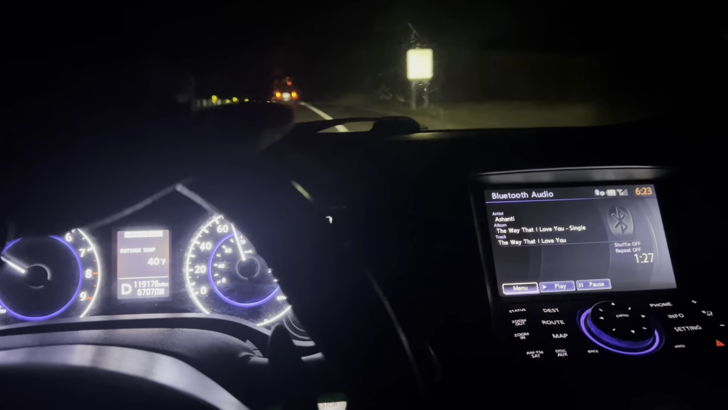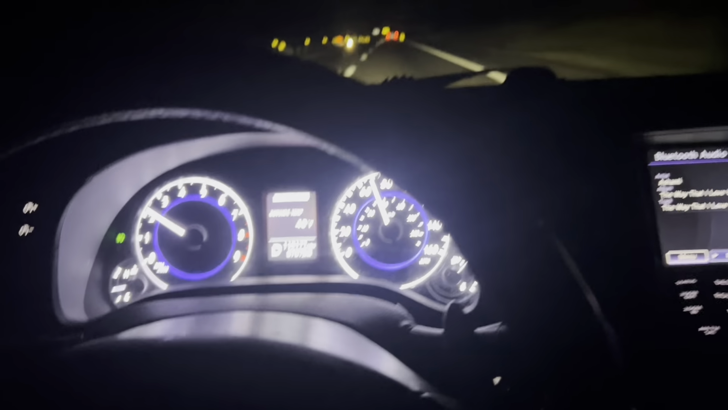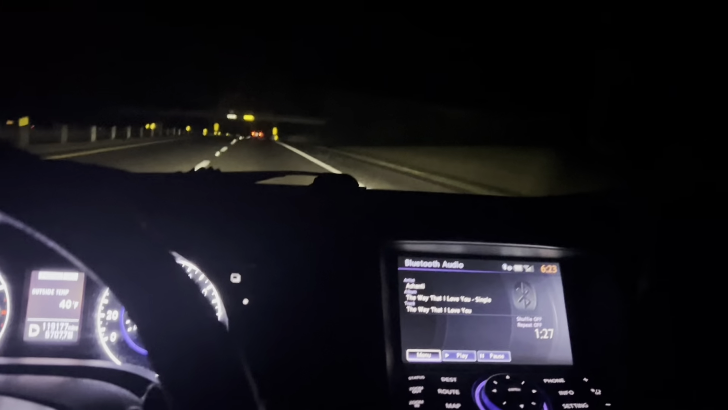So I'm actually about to show y'all that now. See, the lights are off. So this is basically how the car looks. I got LED bulbs inside of here, so they kind of have a little glow at night. But yeah, I would definitely say change all your interior lighting to LED, because y'all see how bright it is in here.